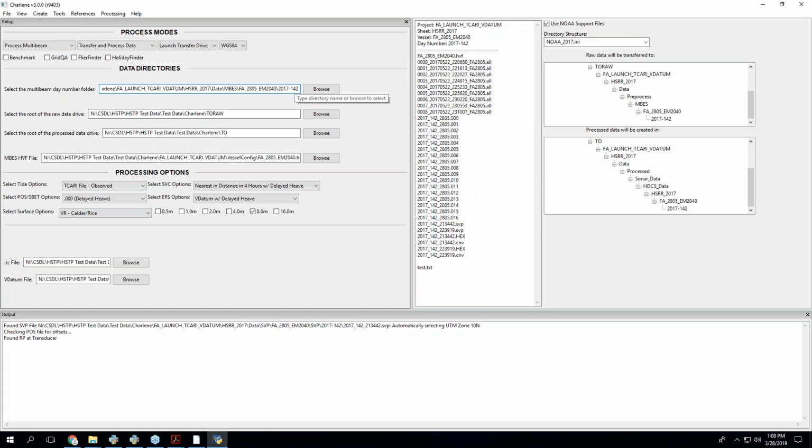So if I go back to the way it was, and then I talk about the settings themselves. So there's only 3 options now. There's no more reference point. You just pick multi-beam. For now, we'll just talk about transfer and process.